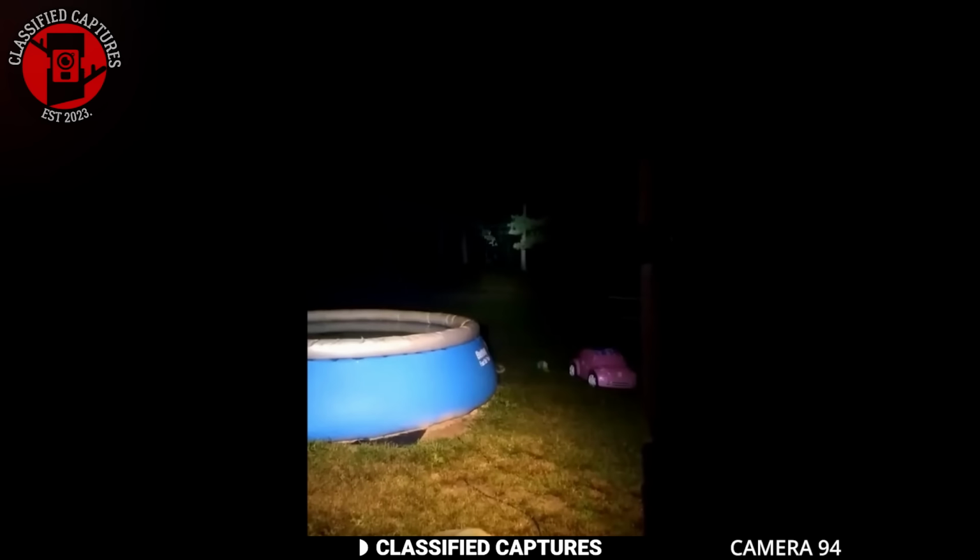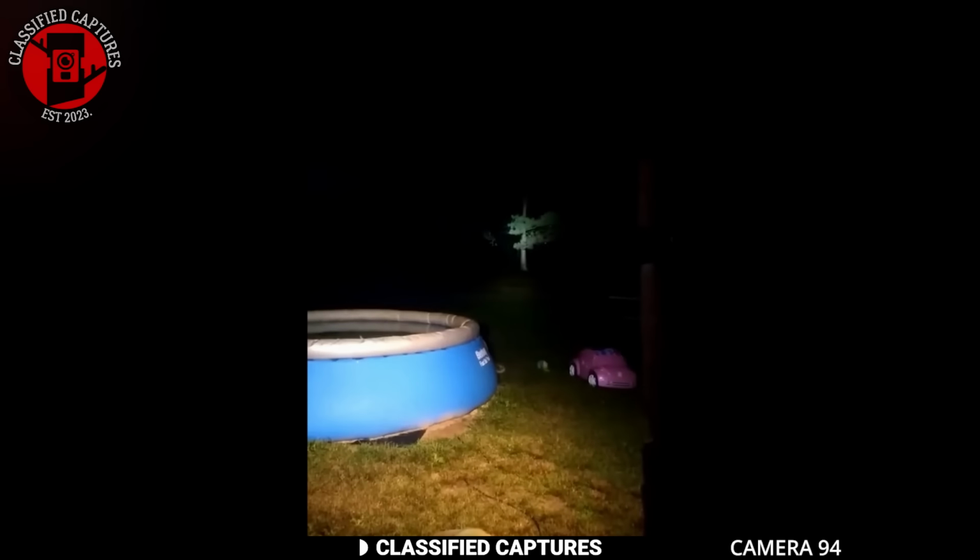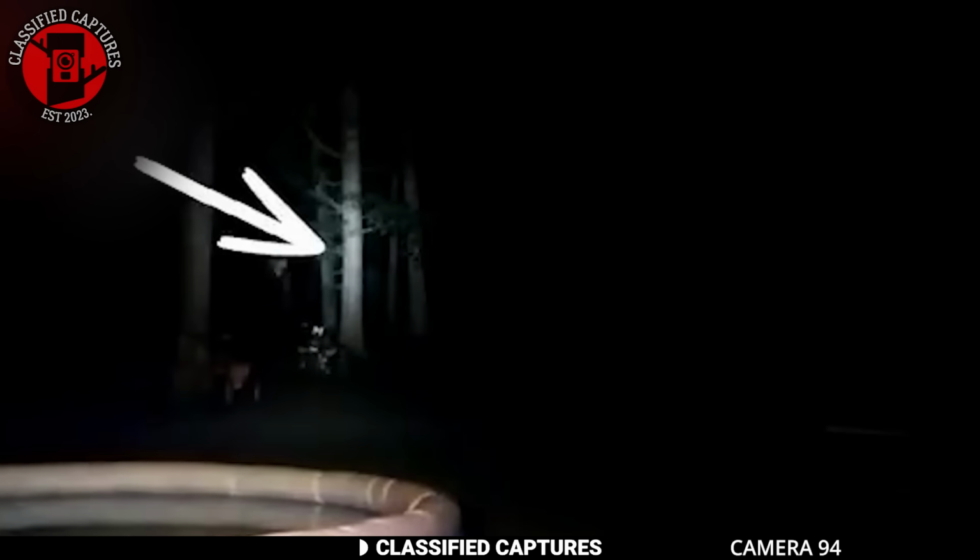A man had just bought a new property in a very remote area. His front yard opened directly into the woods, so he set up a security camera to keep an eye on the road leading to his house. One night, his motion sensor went off. Thinking it was probably just an animal, he grabbed a flashlight and went outside to check.